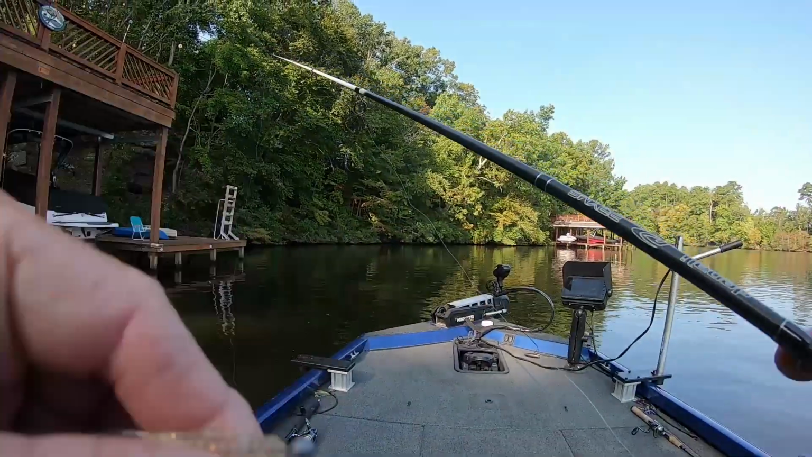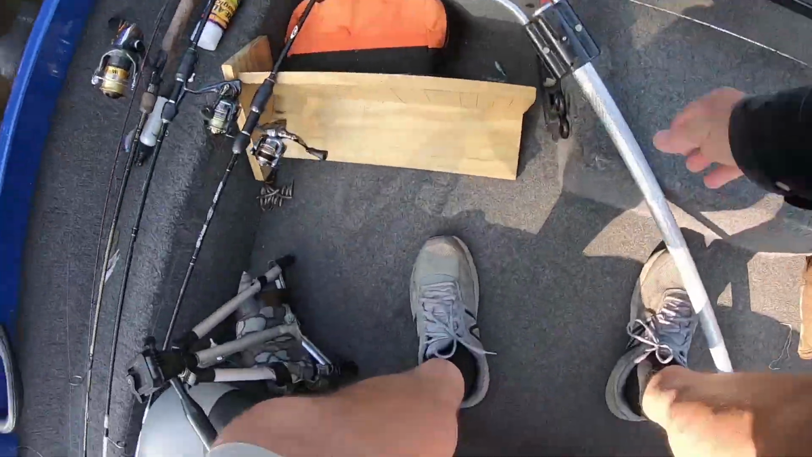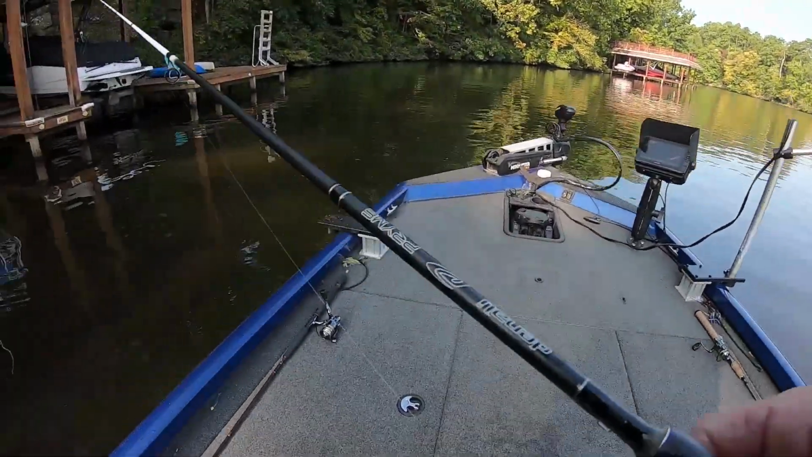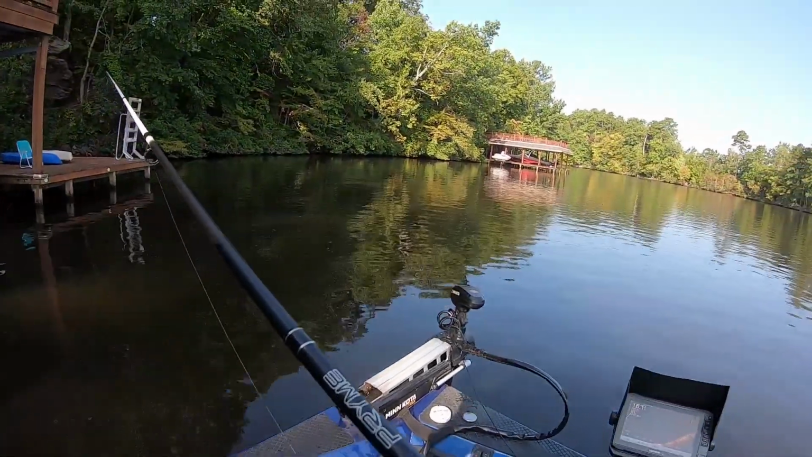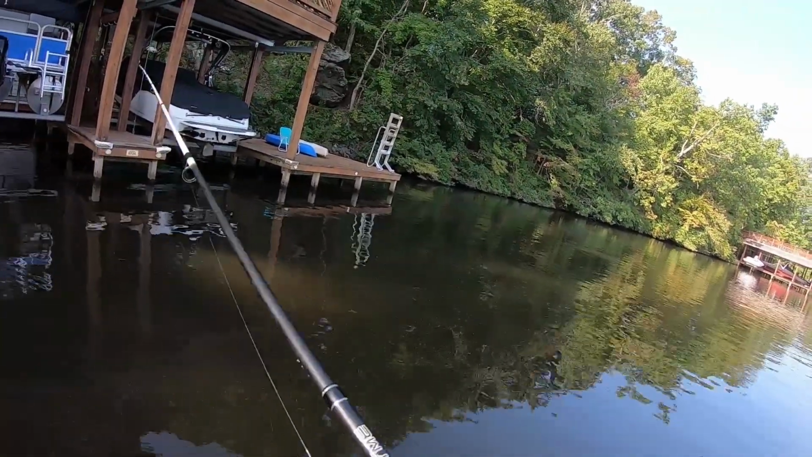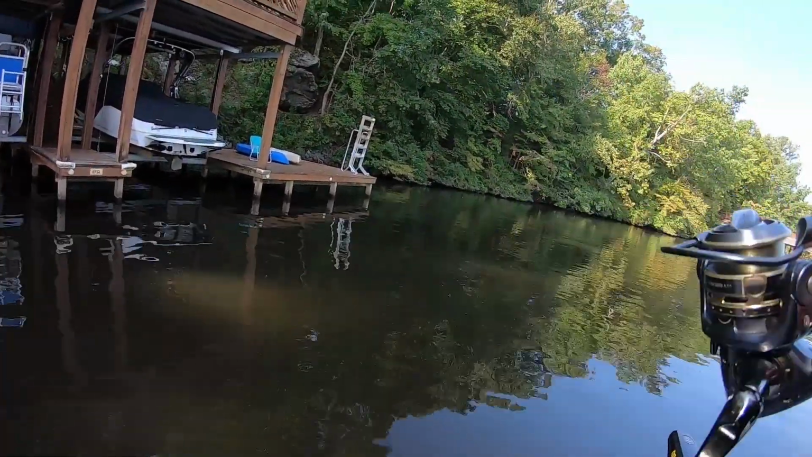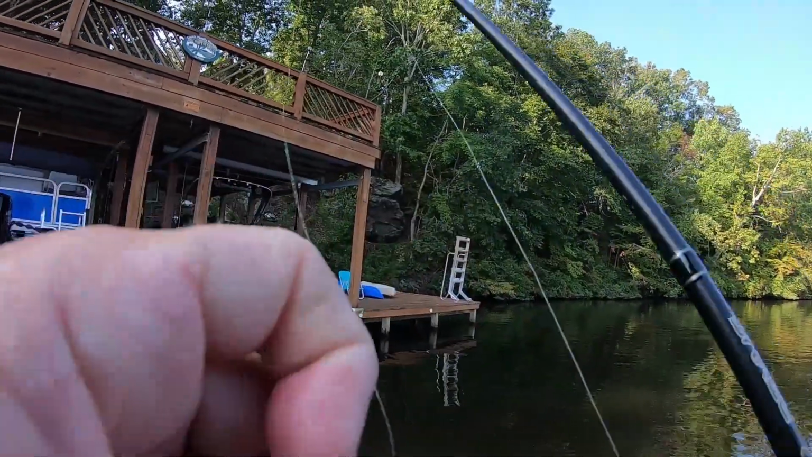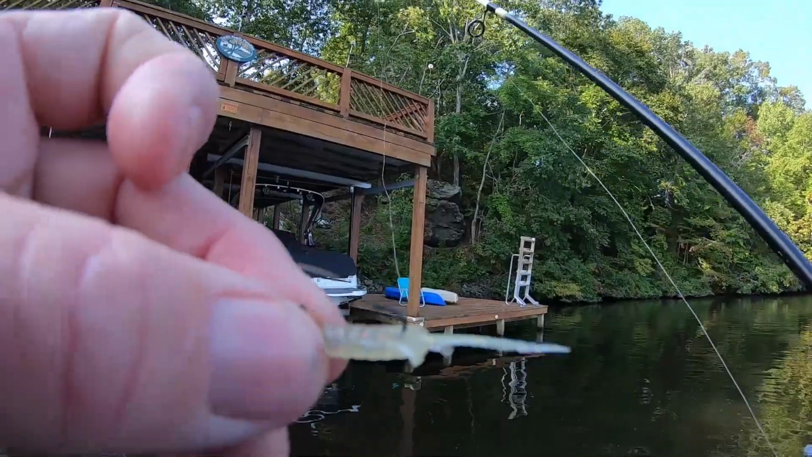Now, like I said, this water has a couple feet of visibility, so a light color is fine when you've got that. That's why I can't believe they hit the orange and the black. But I've been thinking about putting out black, and that's black with red flake, too. I don't know if I mentioned that. The 008 flake, those little flake guys, they're hard to see. I don't know if y'all can see them on the camera or not. You might see one sparkle, but I don't know if you can tell what color they are.